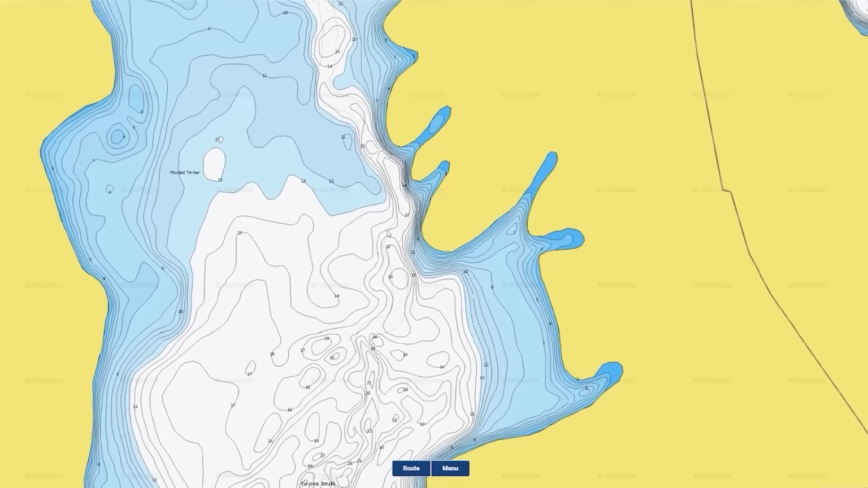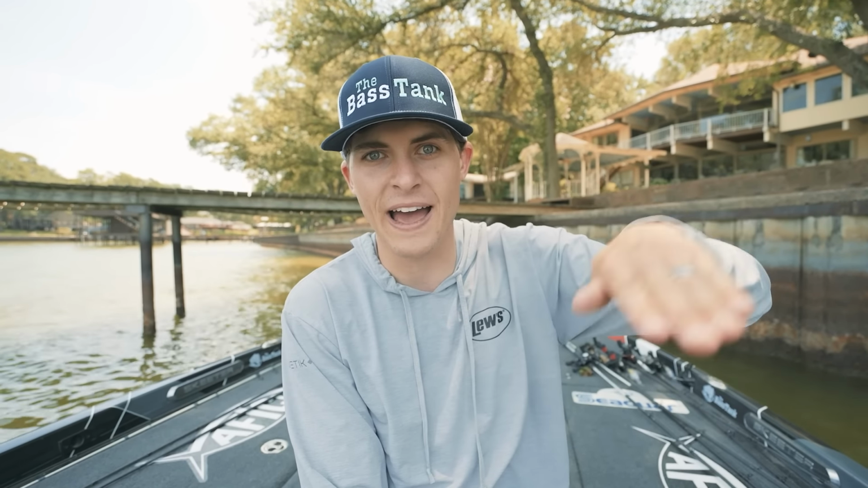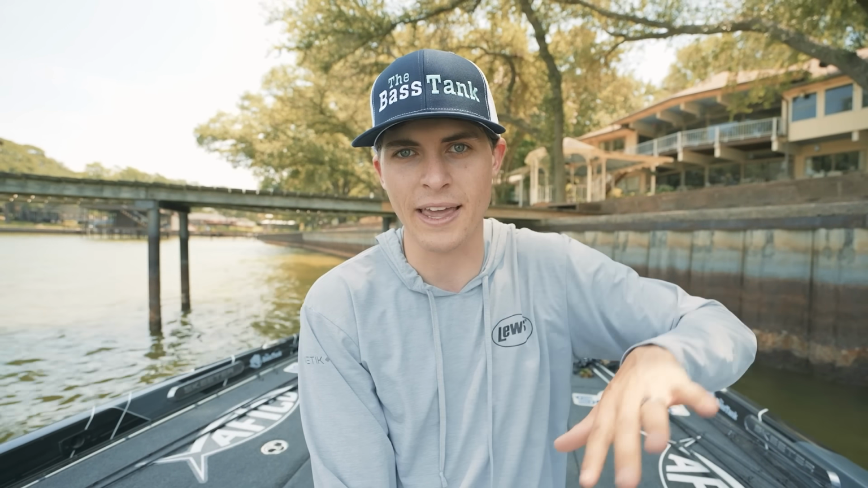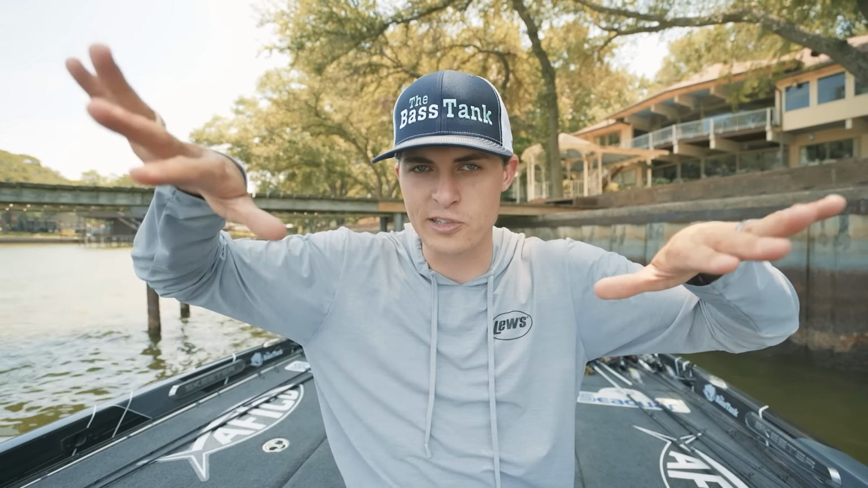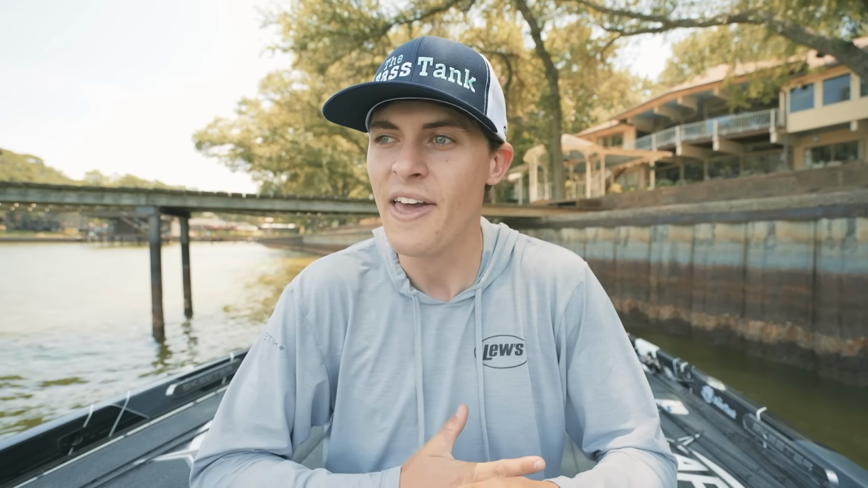So it could be a ledge on the Tennessee River, it could be a steep drop off on a rocky lake, it could just be a very quick break off of a hump or a point on a lake like we're on today with relatively soft bottom. And breaks are amazing places to find bass because oftentimes if the ground is going to slope that fast off, that is not a sand or a mud or silt bank. Usually if it's silt, it's going to have more of a sloping, kind of slower curve to it. If it is a sharp decrease in depth, that's usually a hard bottom like rock or clay that doesn't degrade over time.